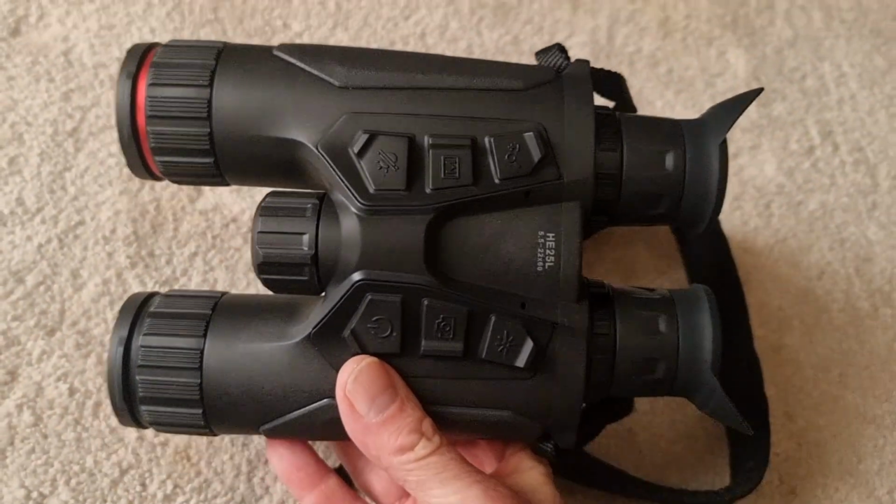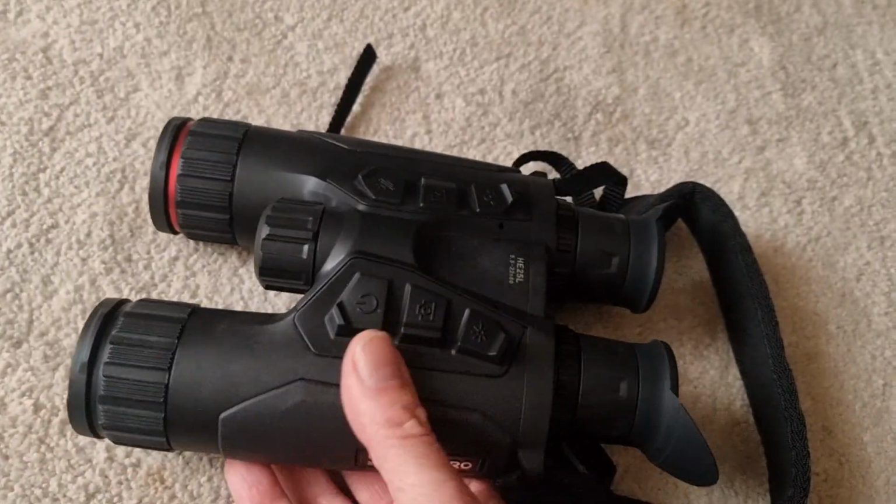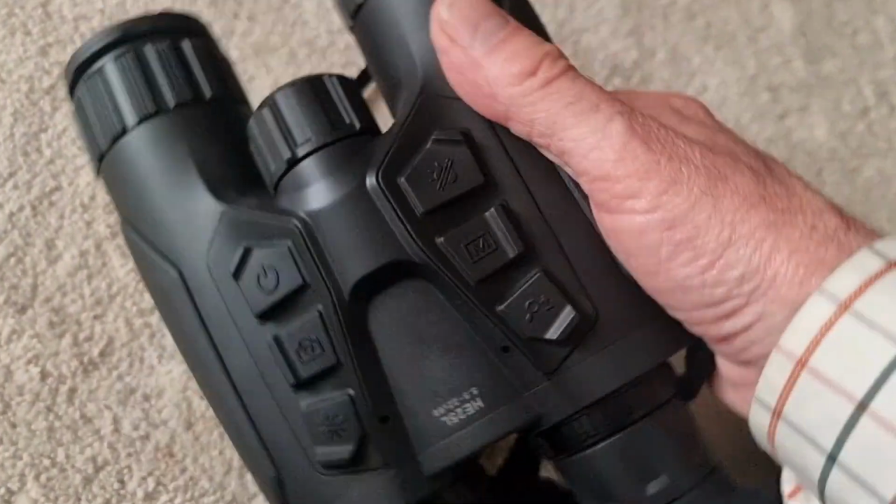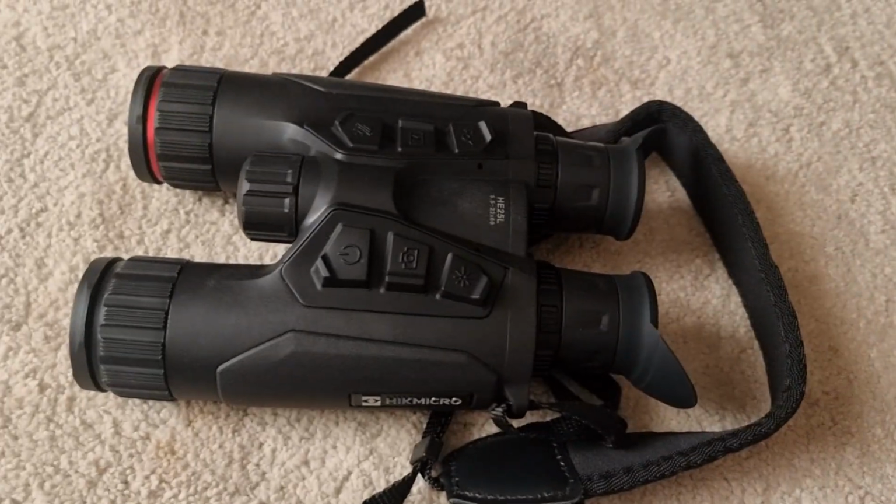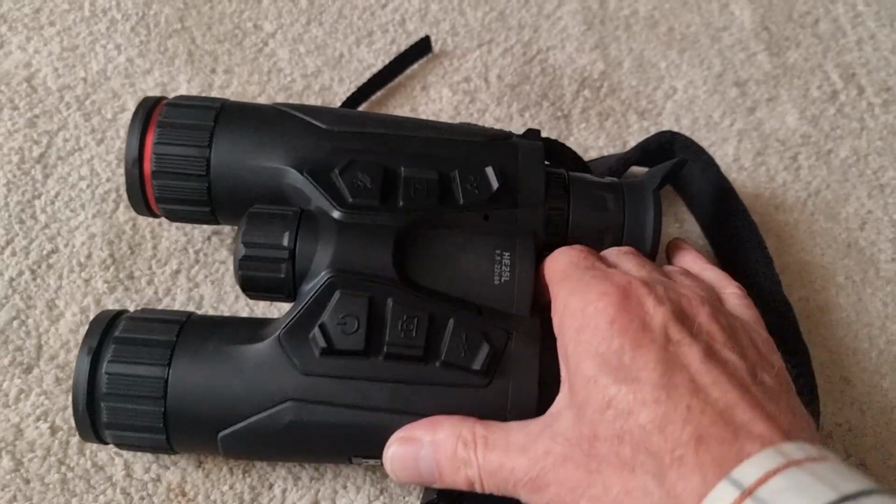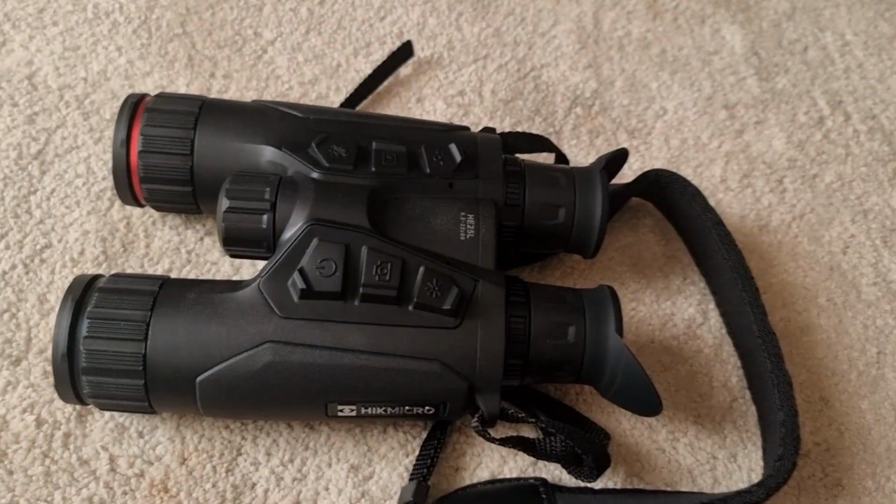They explained what these things are all about, said that they were fairly intuitive to use, and I must admit, like I said, I didn't even read the instructions. I just literally got it out of the box, had a look at it and thought, yeah, it looks easy enough, away we go. You can alter all the settings inside, for which you will need to read the instructions, but if you just want to use them as they are, then it is very intuitive.